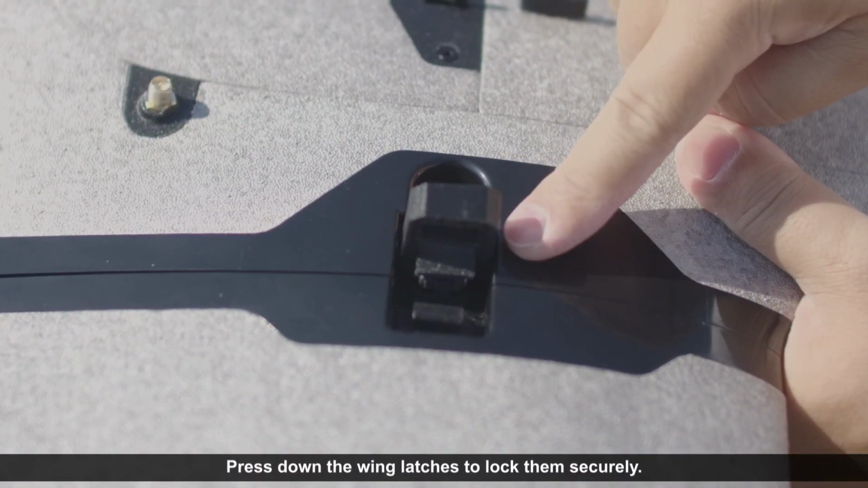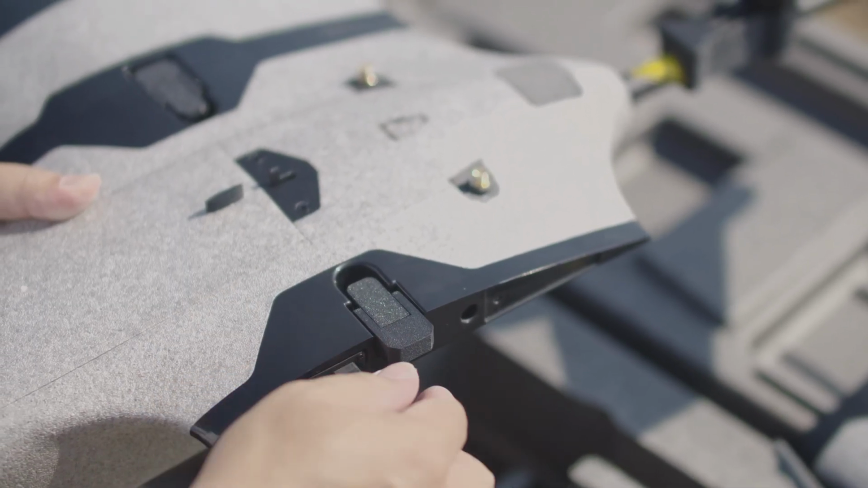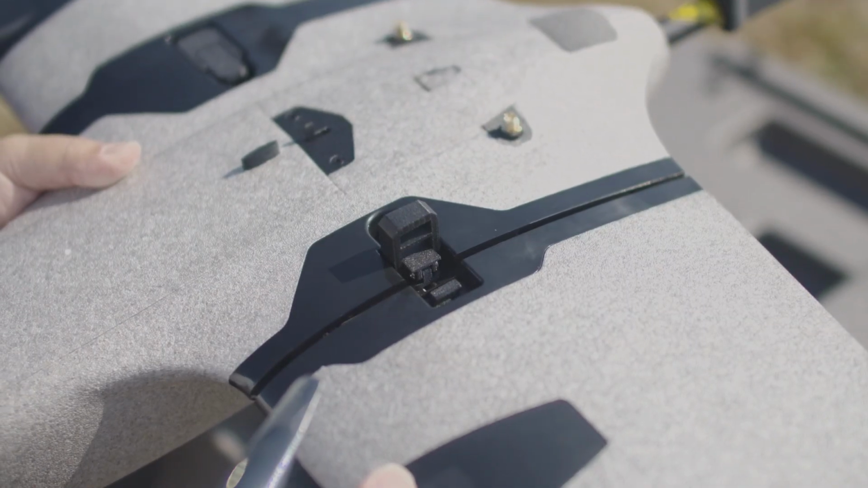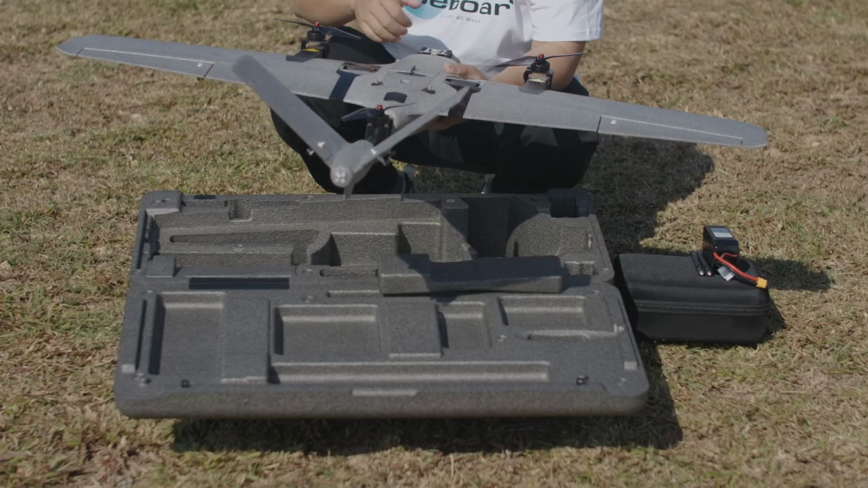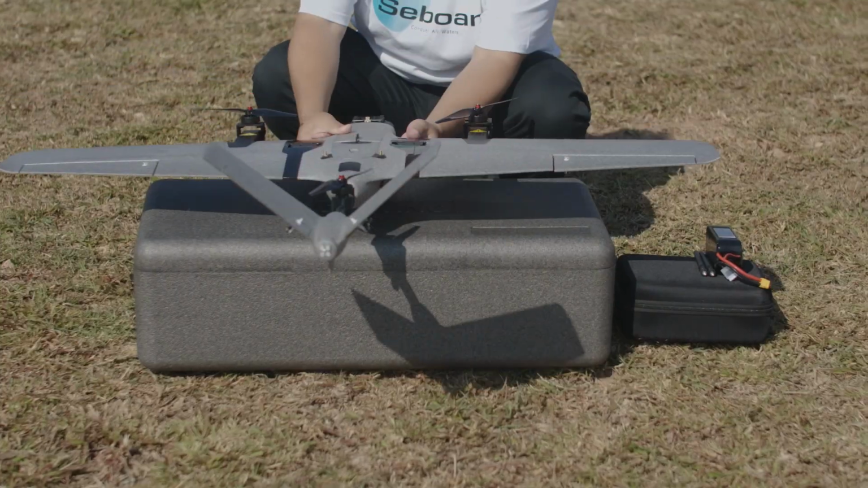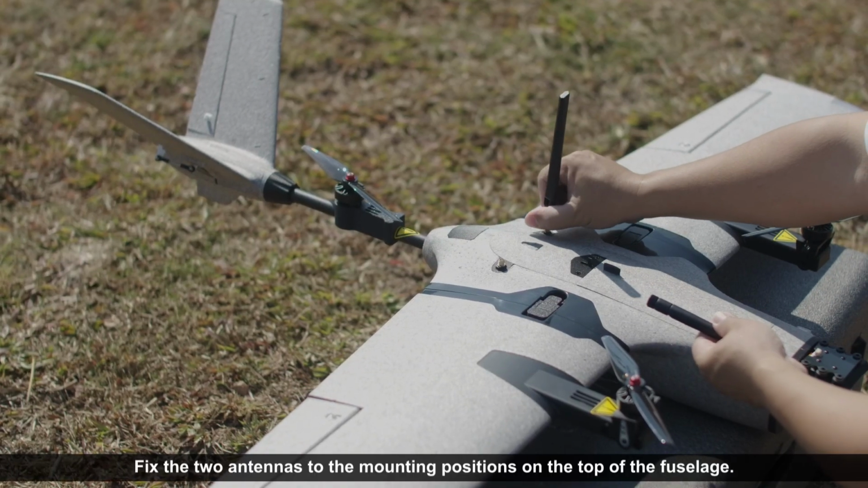Press down the wing latches to lock them securely. Fix the two antennas to the mounting positions on the top of the fuselage.